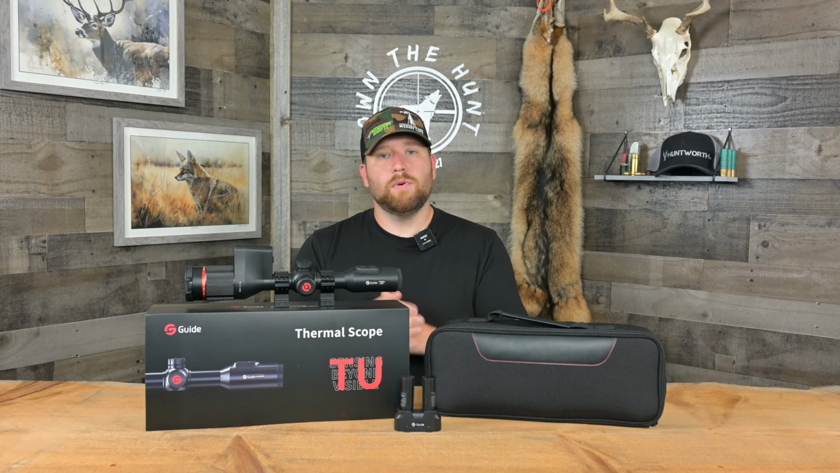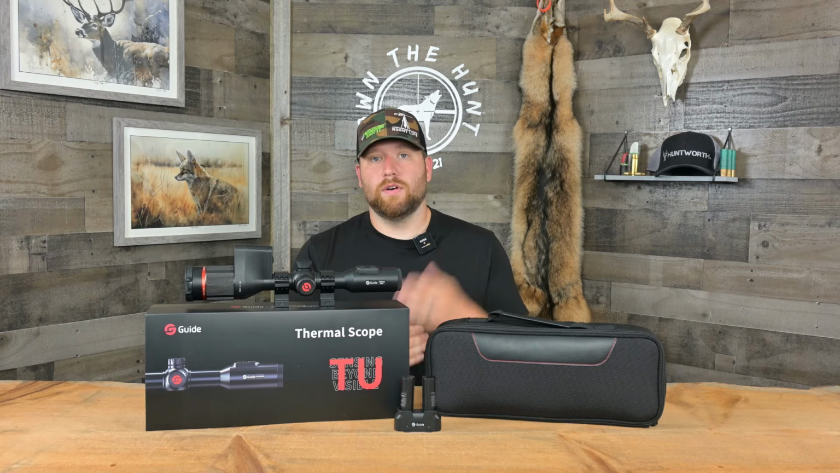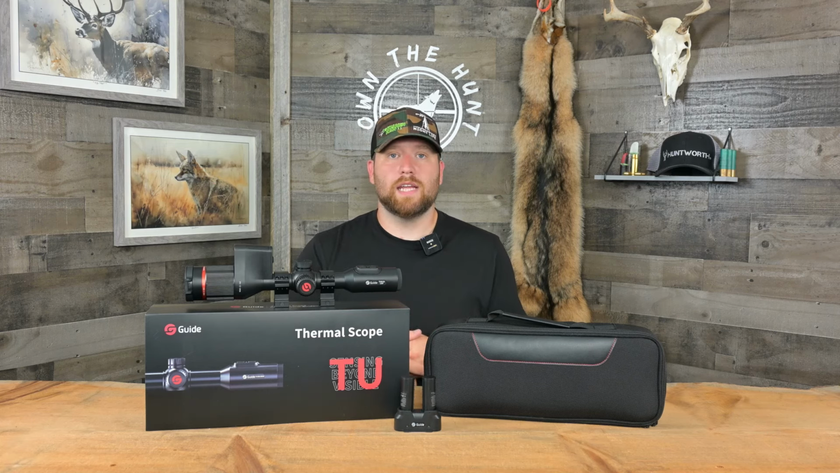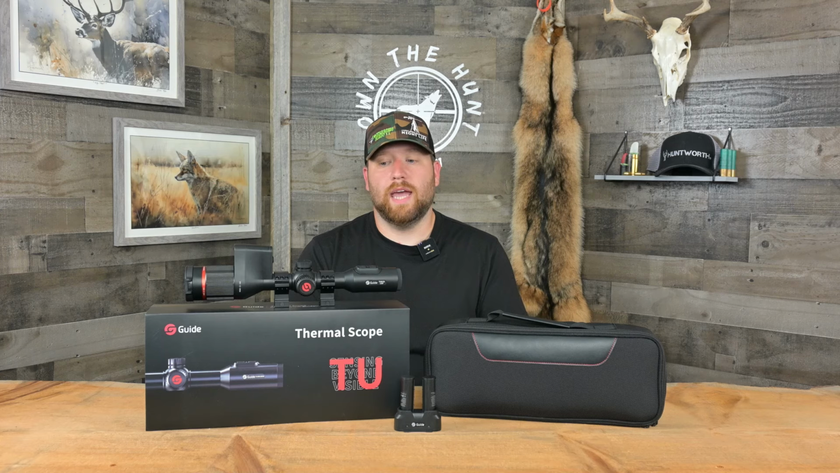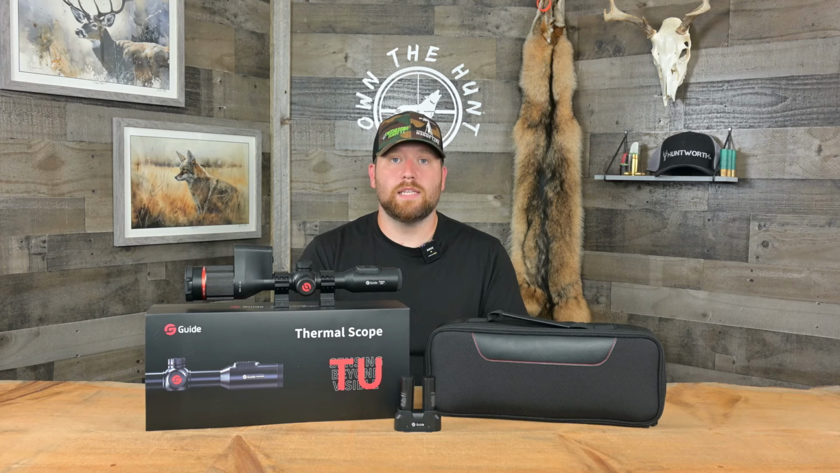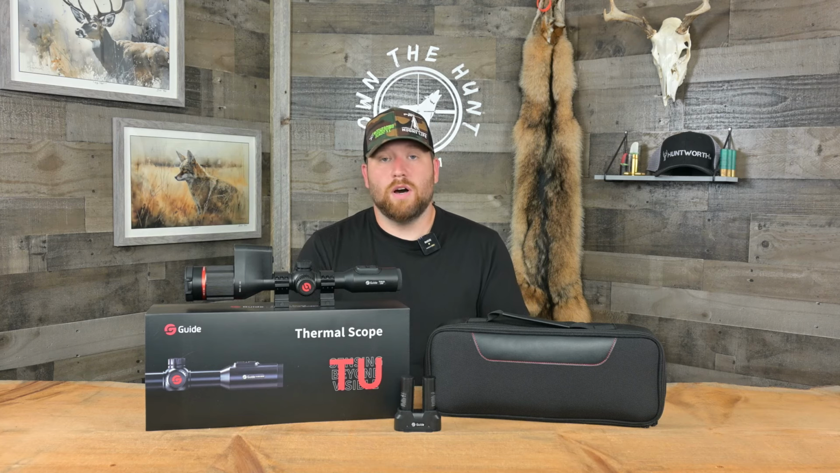So this is a 2.36, a little on the lower side than what I prefer. I really prefer a 3x base mag scope as a dedicated coyote hunter. We do not have hogs here in Maine, but the 2.36 does really well. I took it out hunting, was able to kill a couple coyotes with it, and was able to ID deer and other animals at various ranges. And I gotta say, it was really, really easy to do. So even though it's a slightly lower base mag, no issues, really, no issues. So hog hunters gonna love this scope at 2.36.